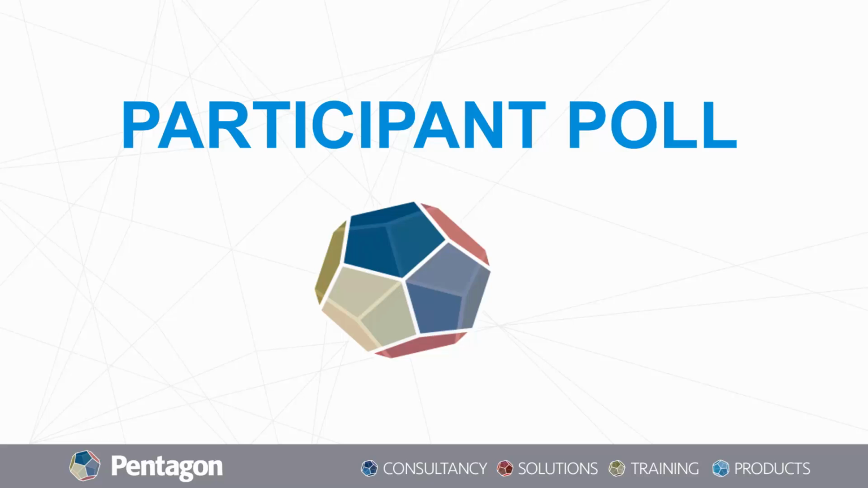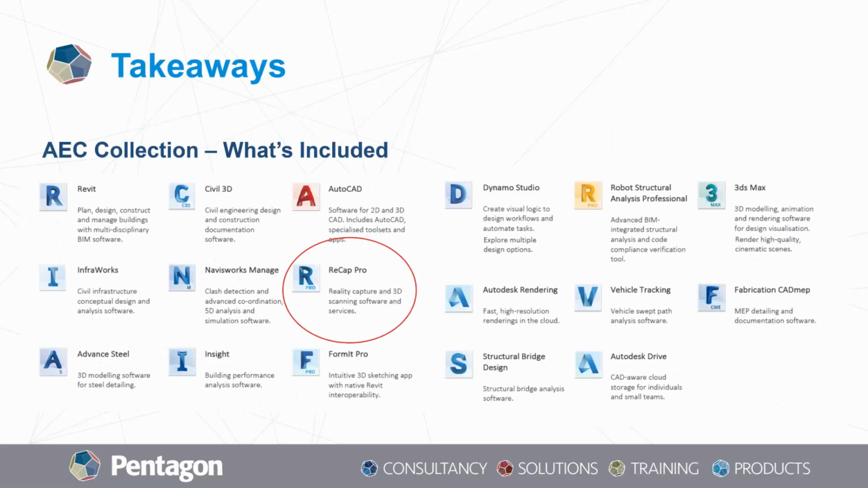So I'll just close off with some takeaways from the series. Firstly, please make sure that you are utilising the tools that are currently available to you. If you have an AEC collection, ReCap Pro is actually part of the collection. Therefore, if you do have any standalone seats, AutoCAD, Revit, or whatever you're using, you should most certainly think about upgrading to a collection to have access to all the latest tools and software to utilise what we are showing, and of course, at a much more beneficial cost.